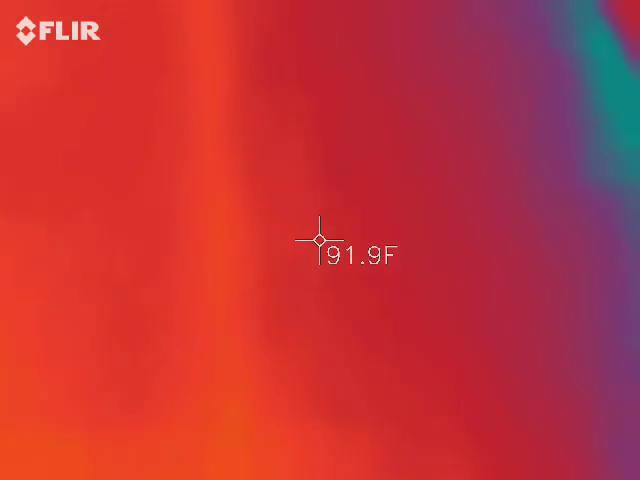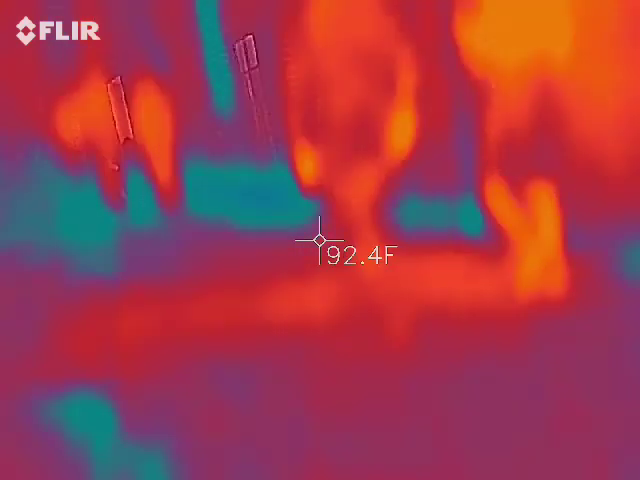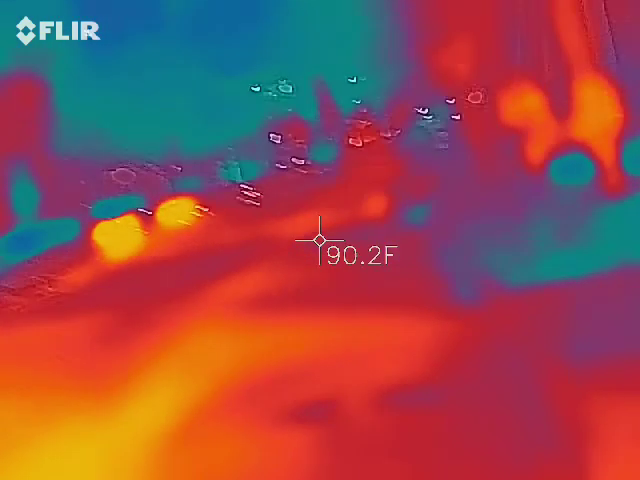Thing just went big. To the right. Just swipe the bottom.